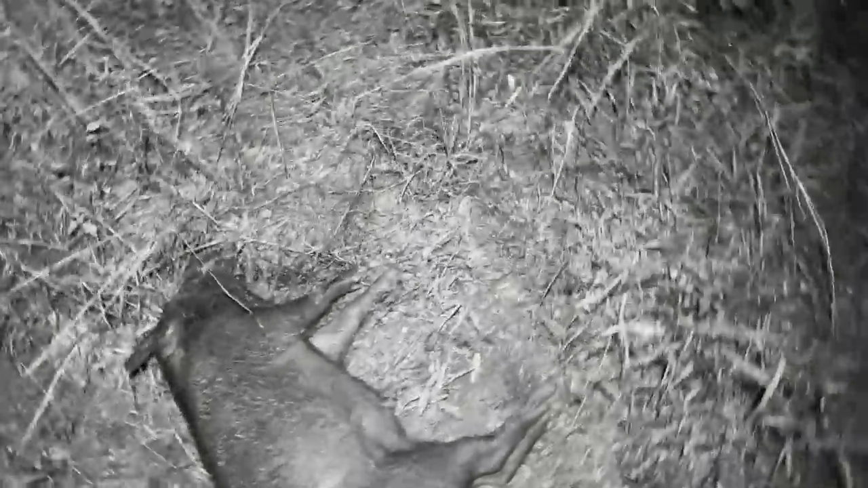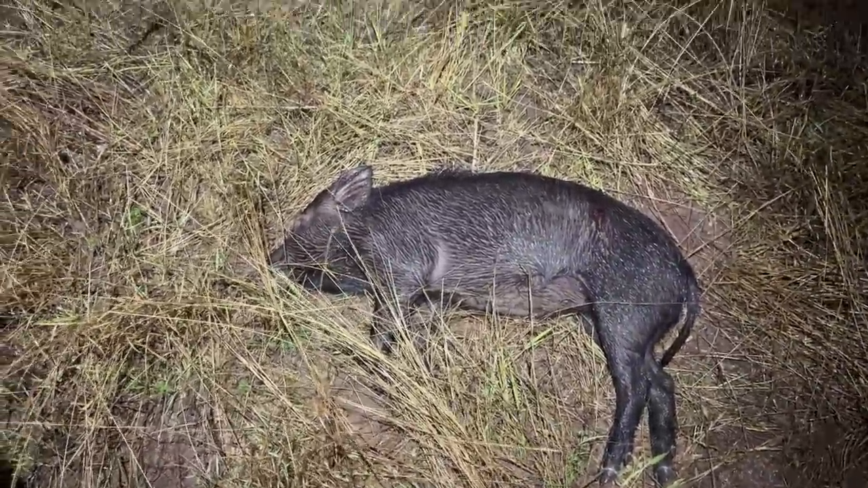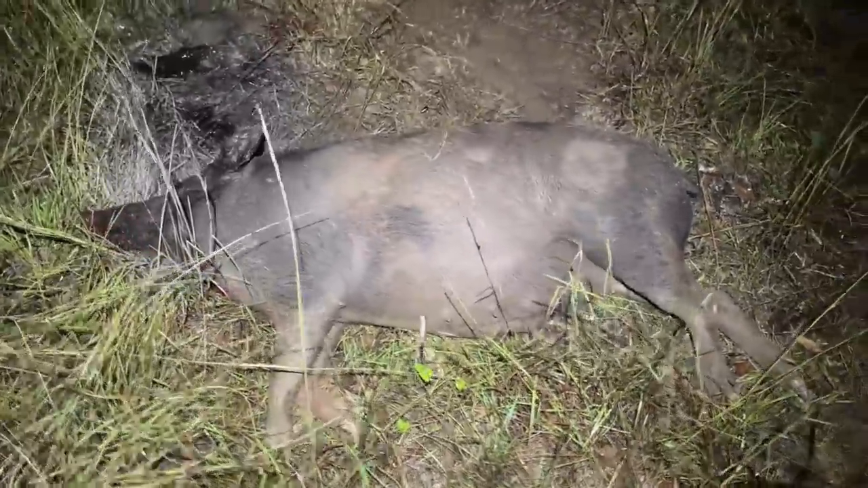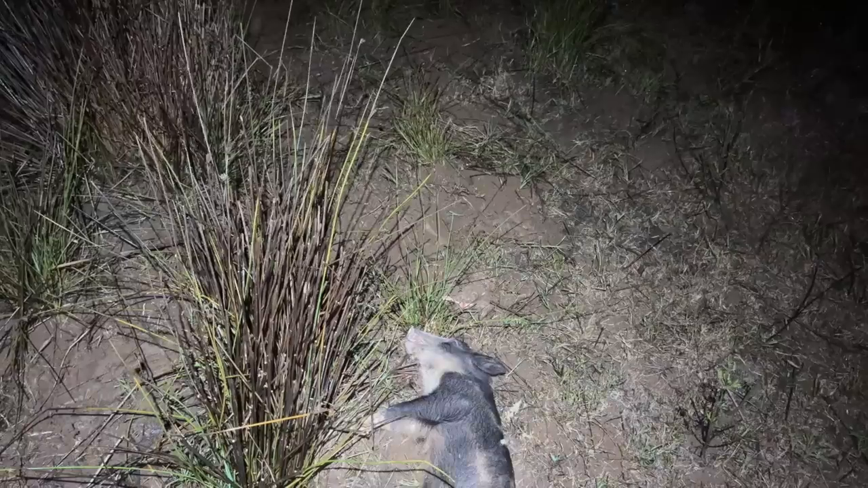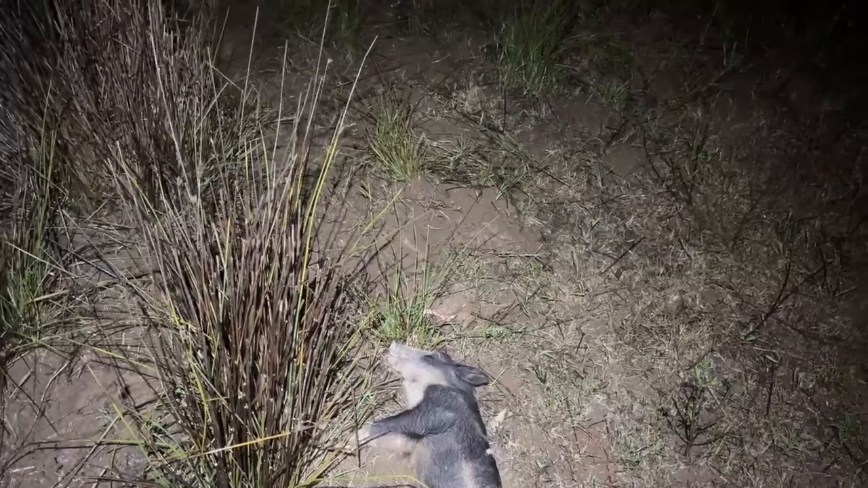Well, here's number 2. It's a bit messy, so I might switch it to red mode. Here's number 3. They're all fairly little ones. Number 4. Another little boar. Here's another big sow. So, put a bit of red mode on her too, I think. A good shot straight to the head. Righto, here's this little pig. I won't show you the back half of him, but anyway, that's number 6, I think.